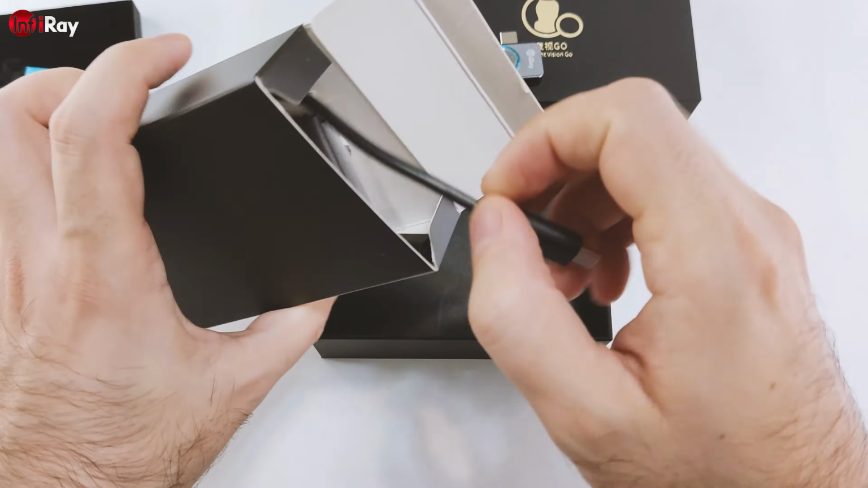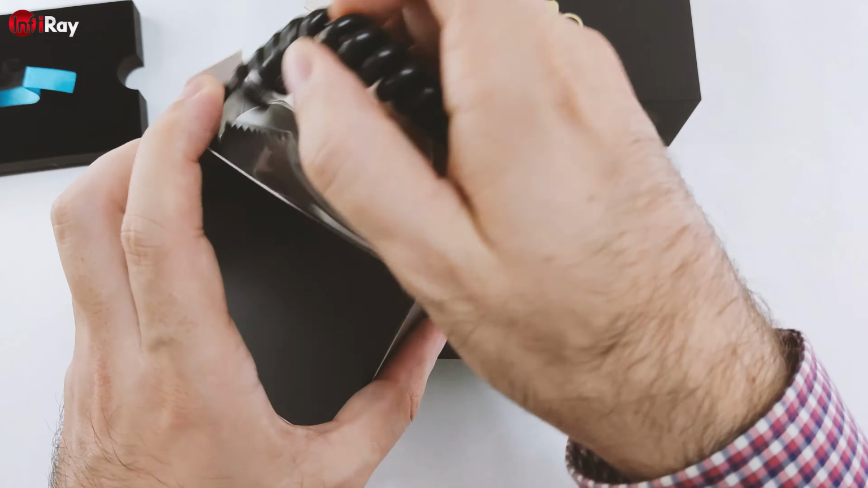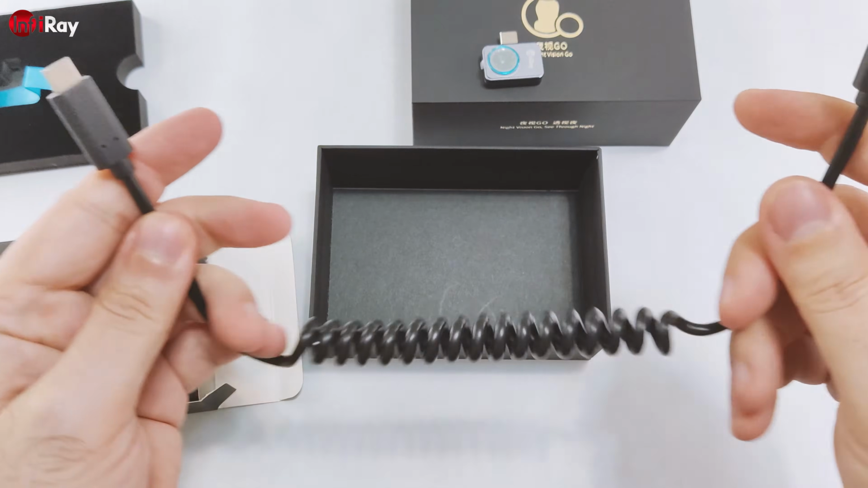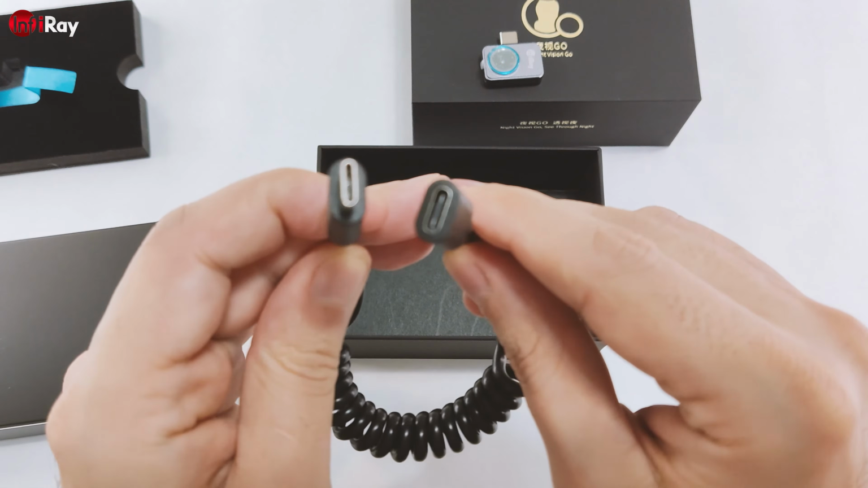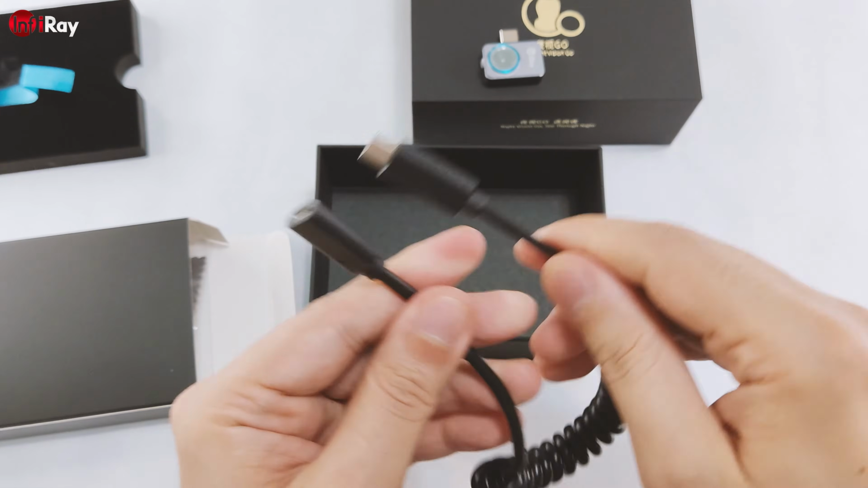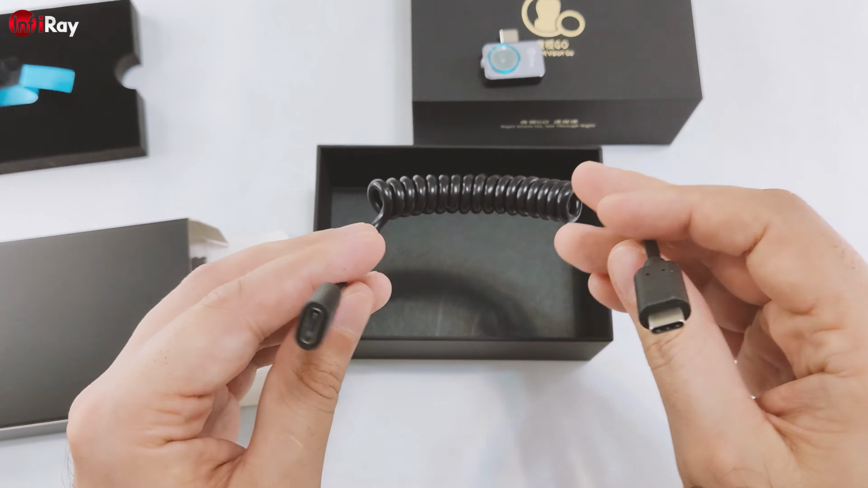Inside the box, unlike the InfiSense P2, we will find a very good quality USB-C extension cable. This can be handy if you have a holder. This model doesn't include a holder.